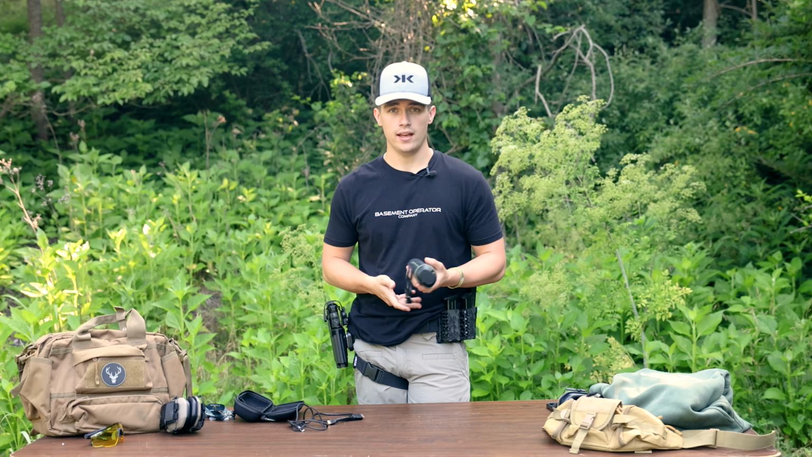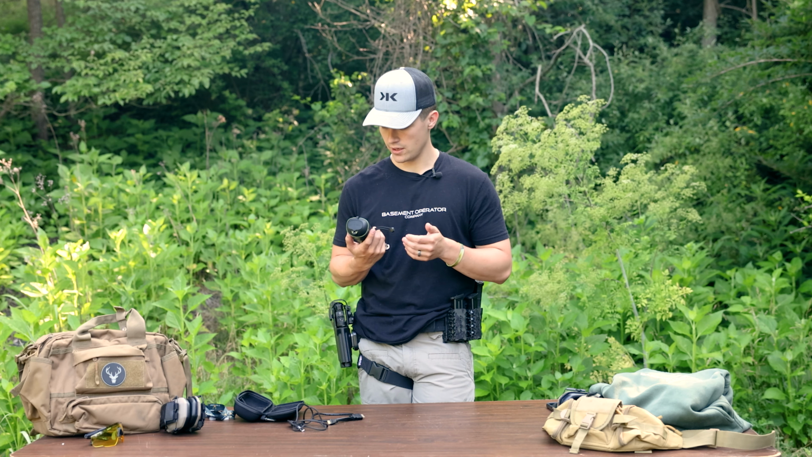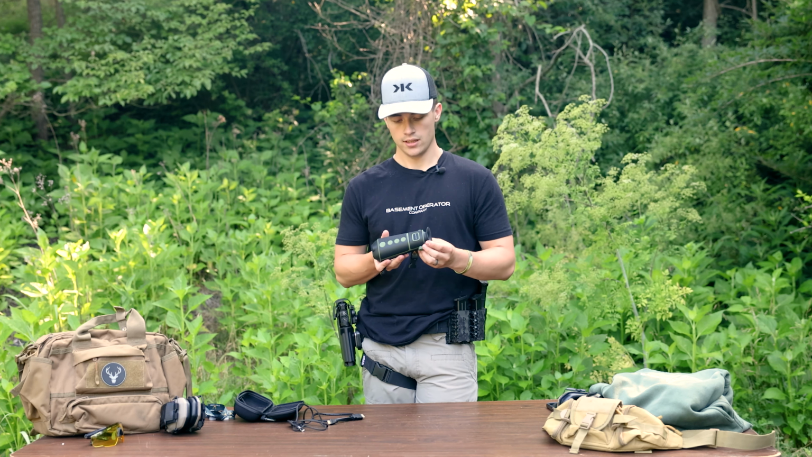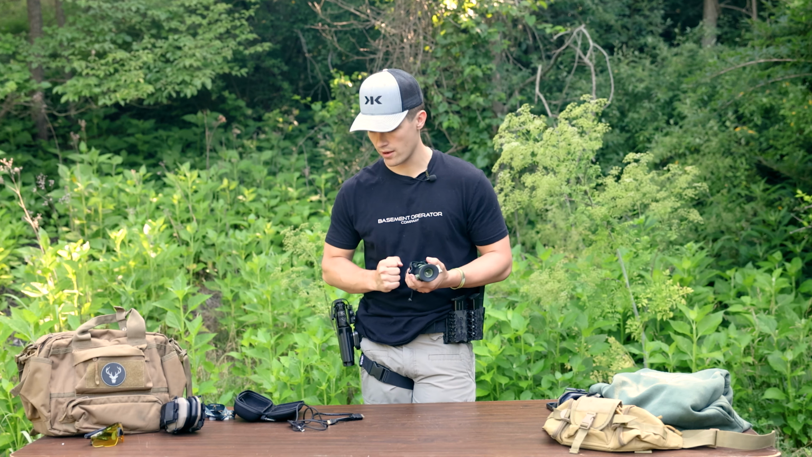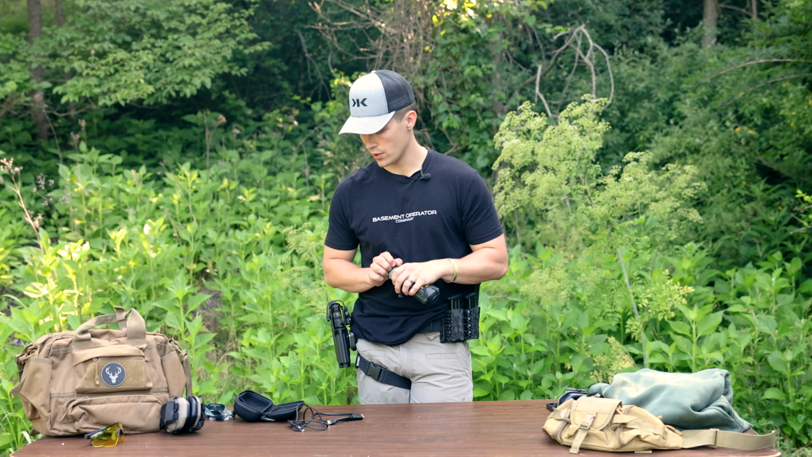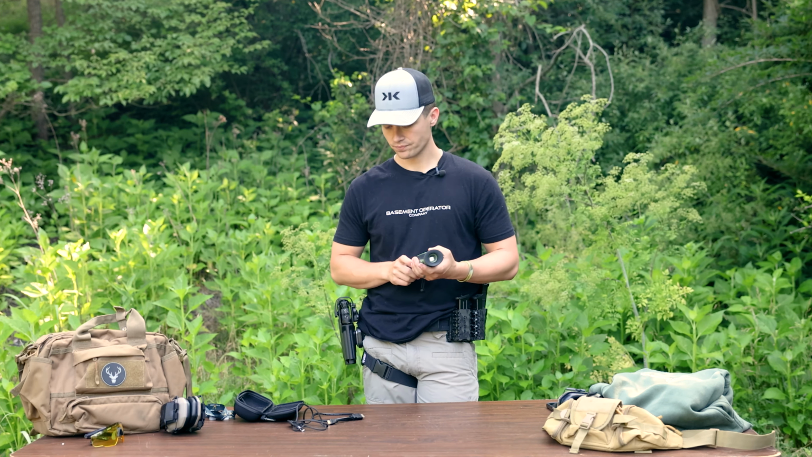And then speaking of that, there's no instructions. Not that there's a lot to this thing. I kind of figured it out relatively quickly. Very simple monocular to use. It's one of those you just grab out and pick it up and go with it. But there's no instructions, okay?